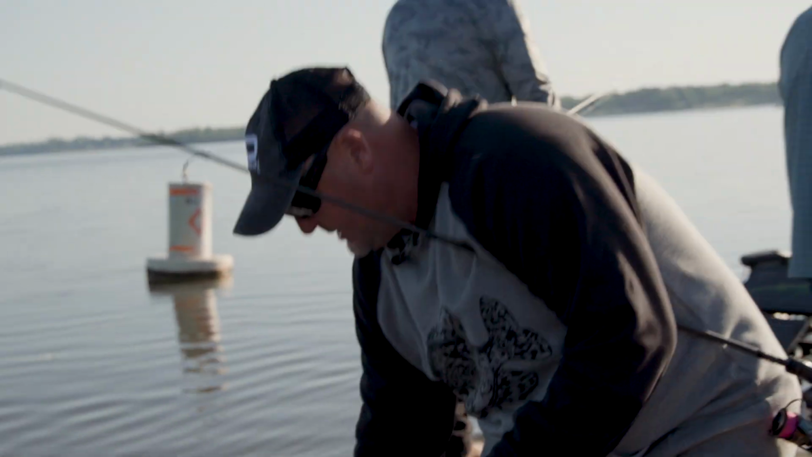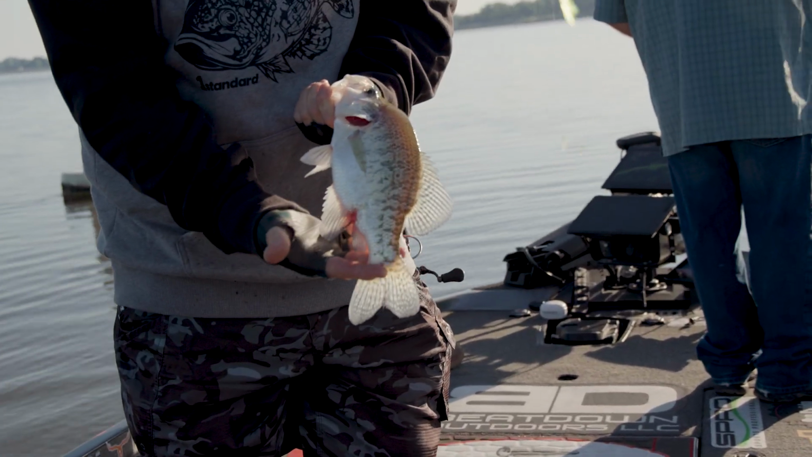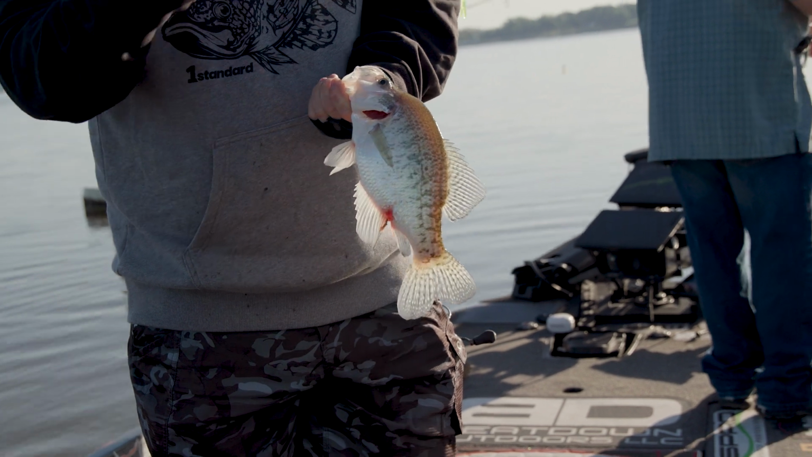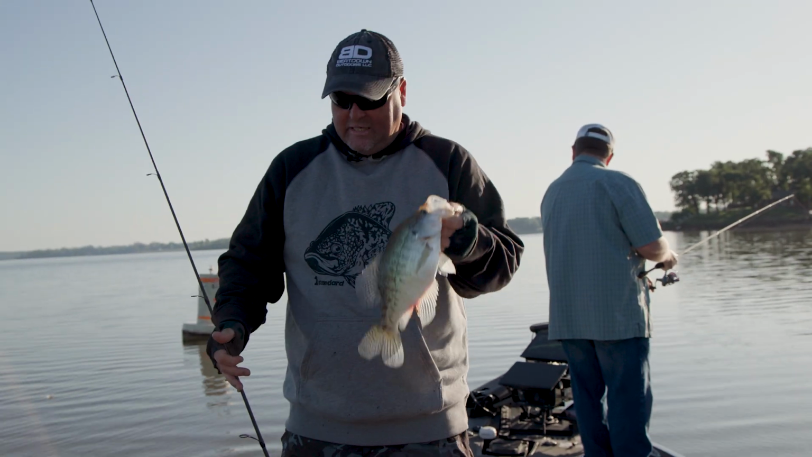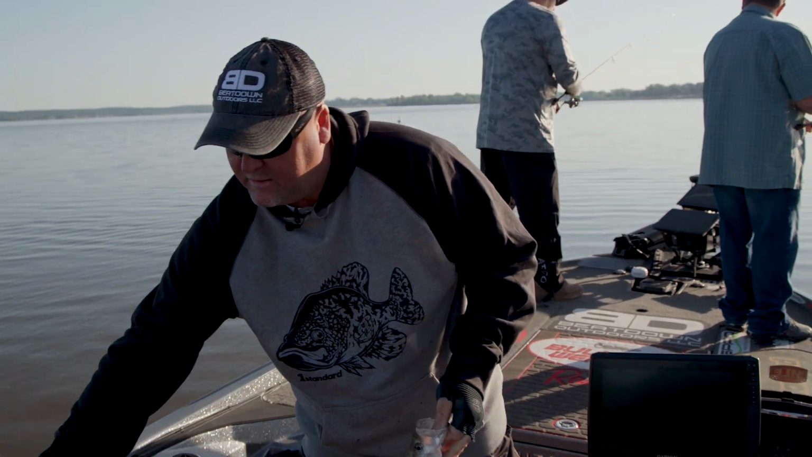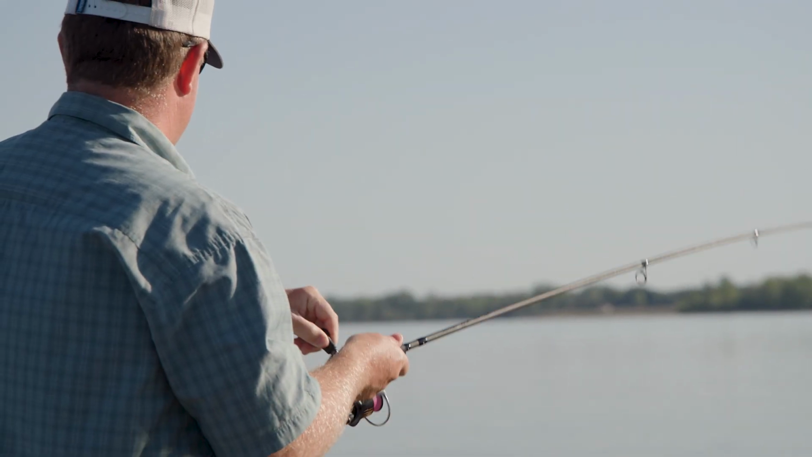Well, if you could hook them all like that, you'd never lose one. But see here, you can tell this fish is a fish that's been up there spawning, and she's coming out. So these are the fish we're trying to target. And that tells you right there that they're moving out. Just got a little wounds on her from being up there shallow. I think that faster retrieve definitely got something to do with it.